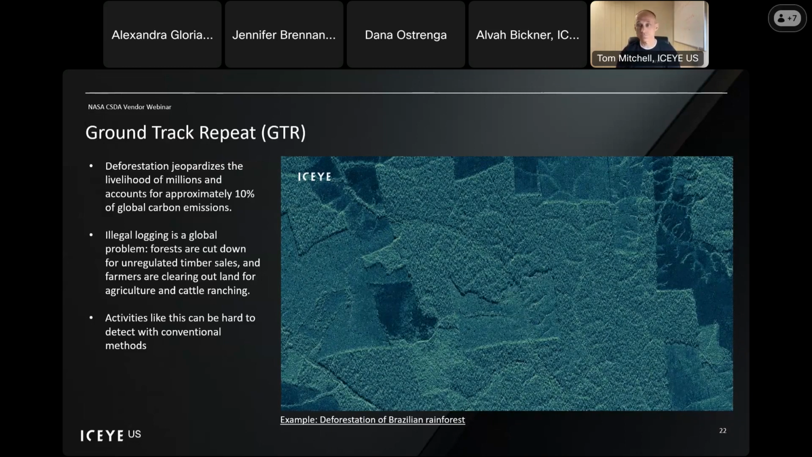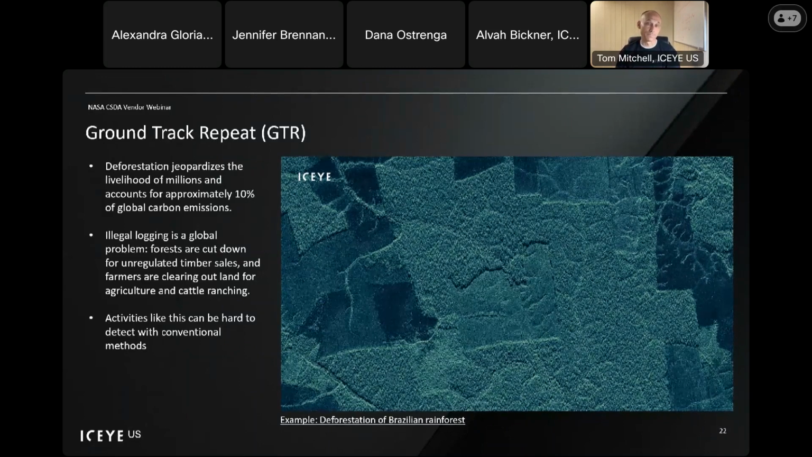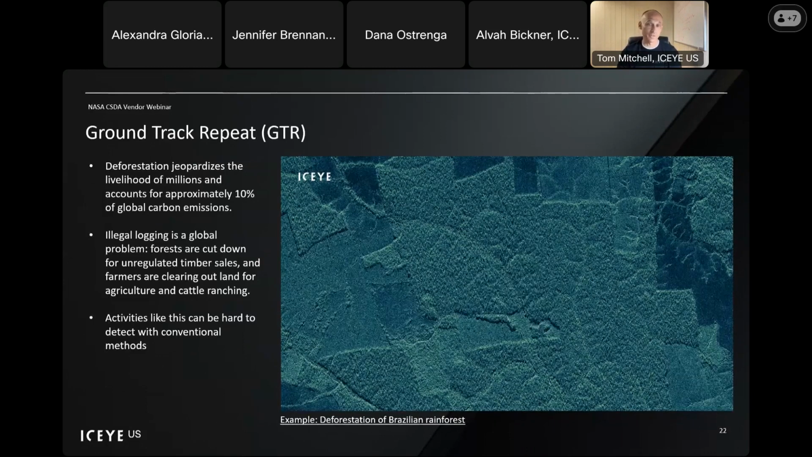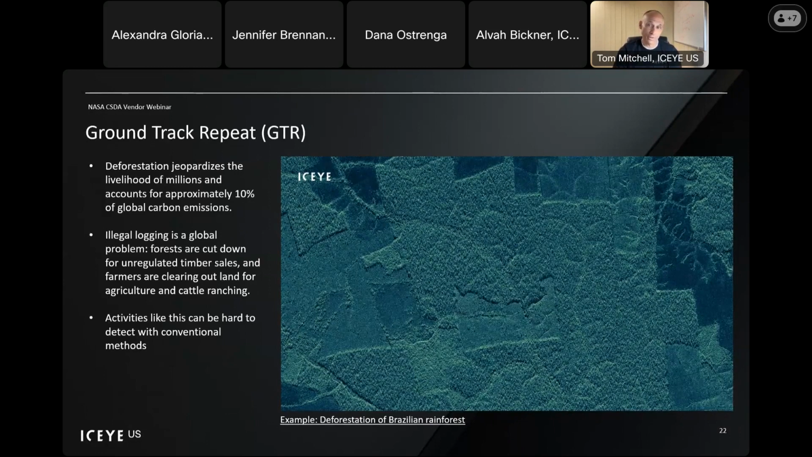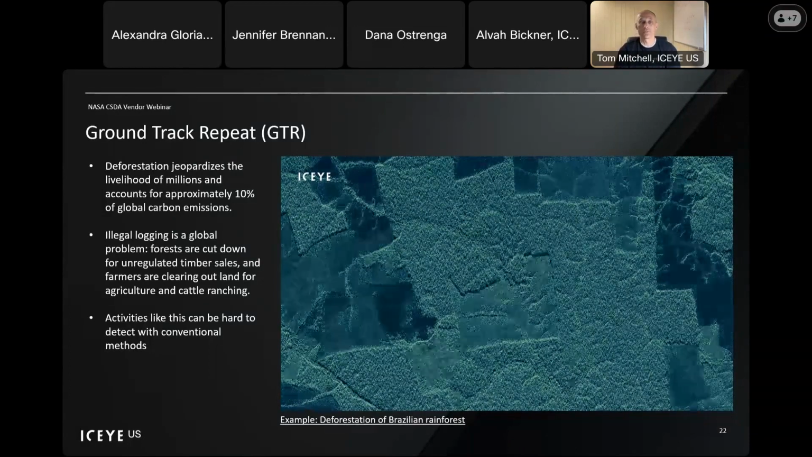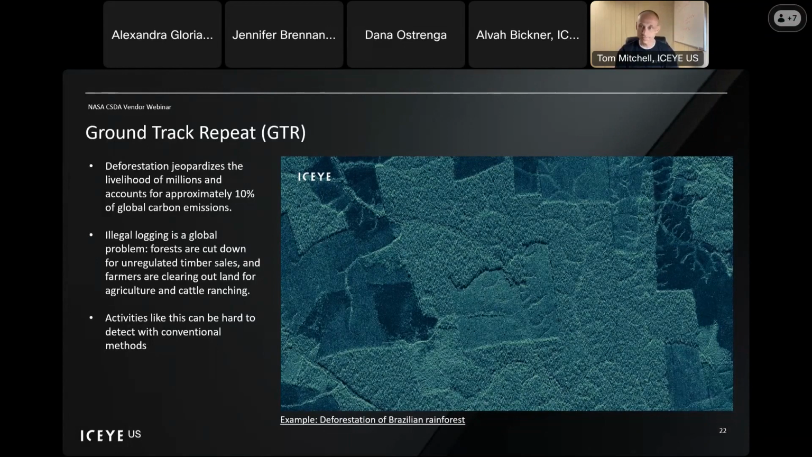of the rainforest. So this really would enable researchers or groups who are looking for potential illegal activity to detect these deforestation activities using our ICEYE's GTR capability, which would be otherwise potentially hard to detect with conventional methods. Go ahead, next slide.